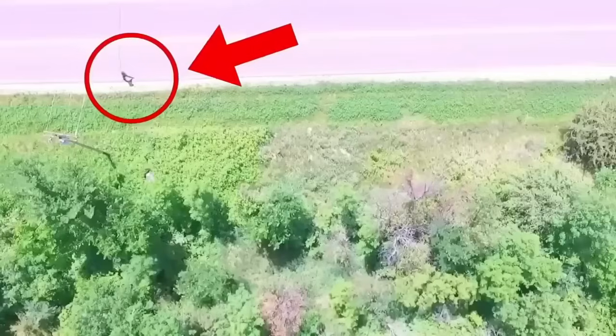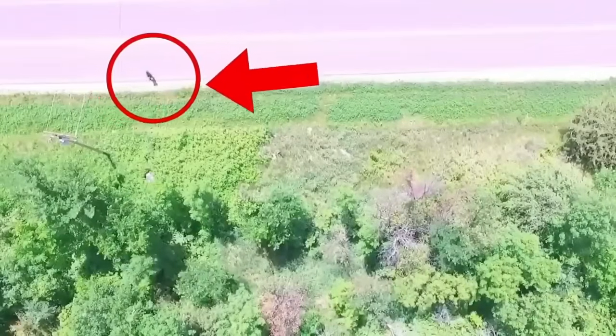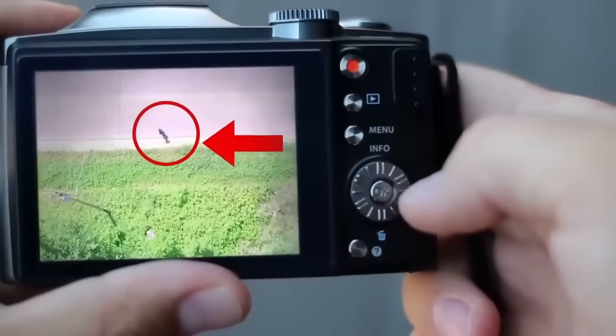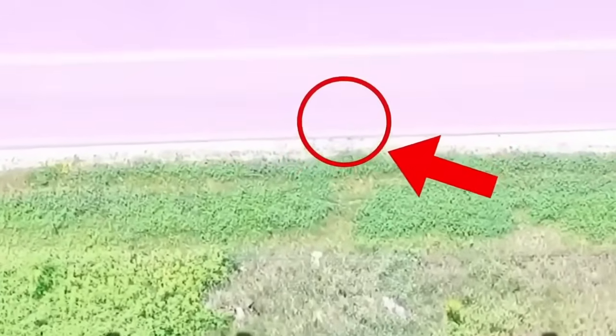Teleportation. A drone in the US captured a video that reportedly shows a man teleporting. The video starts with the man walking by the roadside, but he suddenly disappears into thin air. This raises a lot of questions, such as where he went and how he was able to do it. Unfortunately, no additional information could be uncovered.